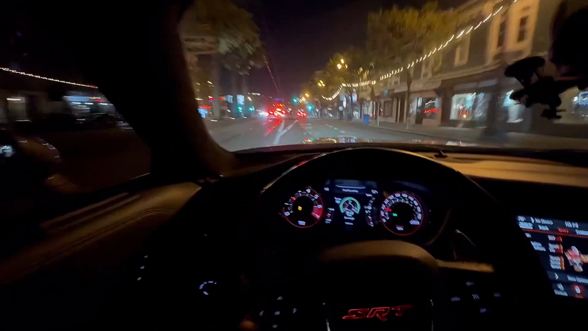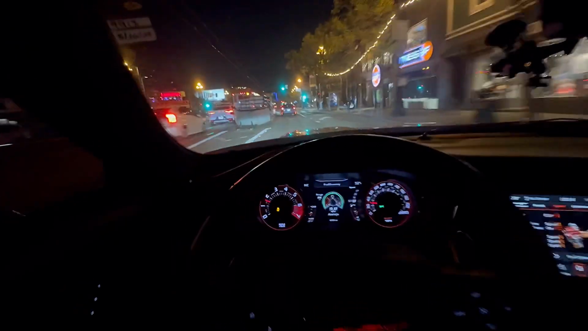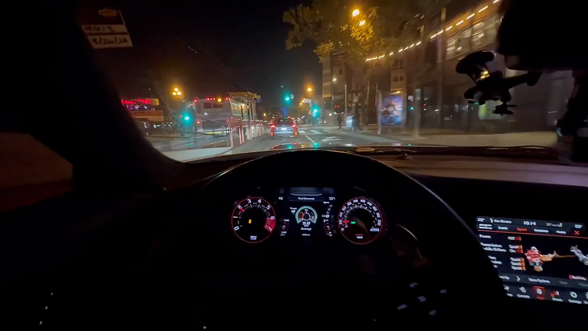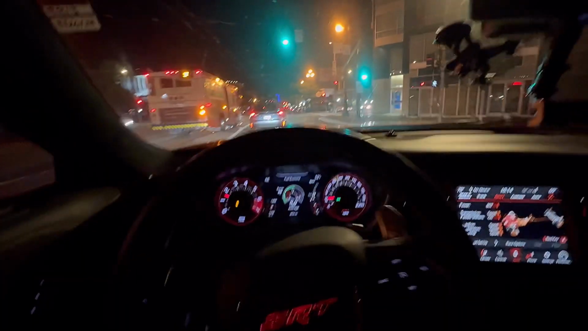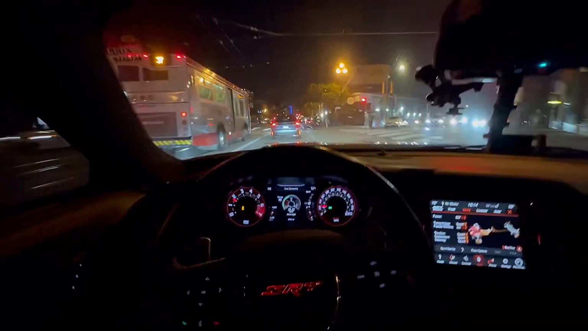Left or right, y'all? Y'all pick. Right. Come on, car. What you doing? Let's go.